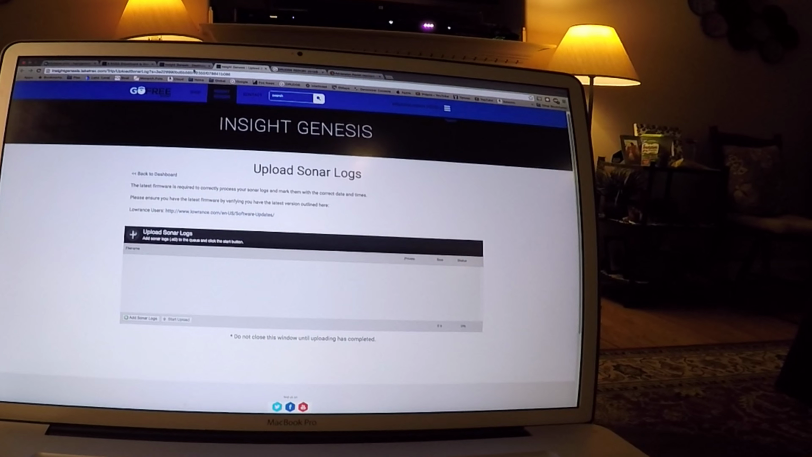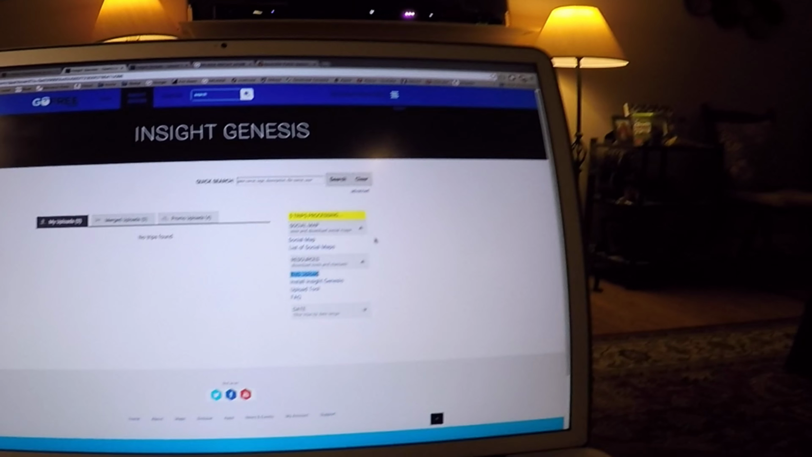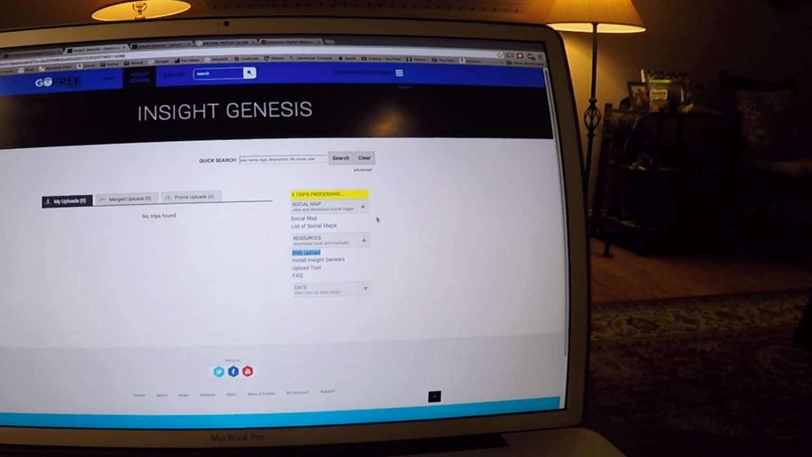And once they've finished uploading, you'll get a screen that looks like this. And you'll see where it says 5 trips processing, and those are the different files that I uploaded from the trip. So we'll see when that goes away or what happens there.